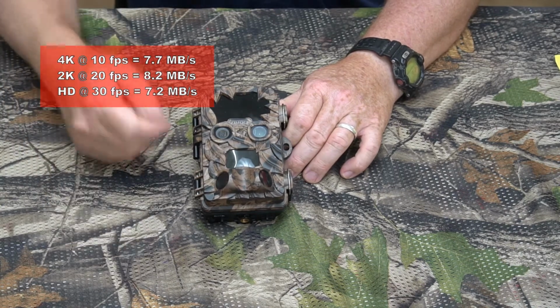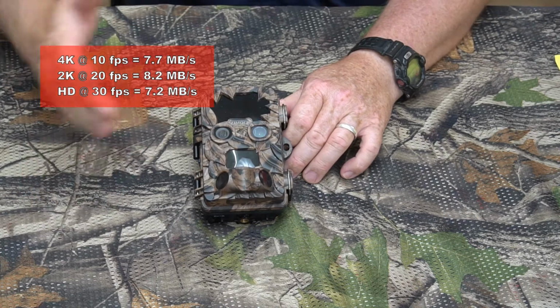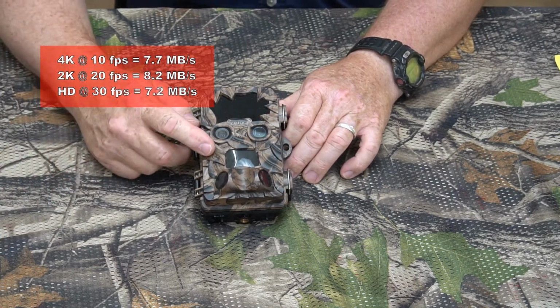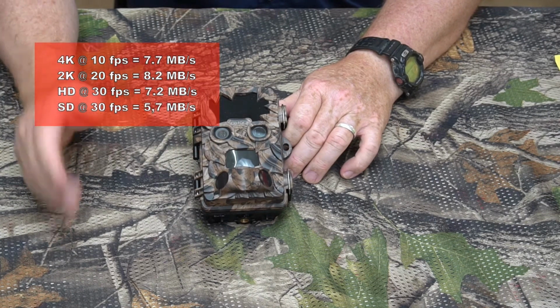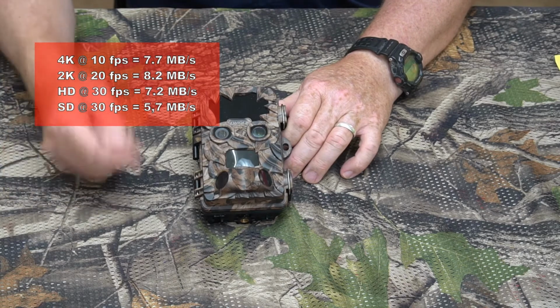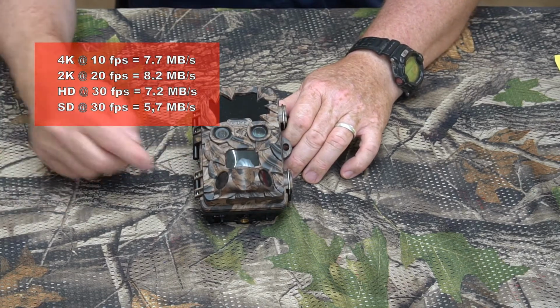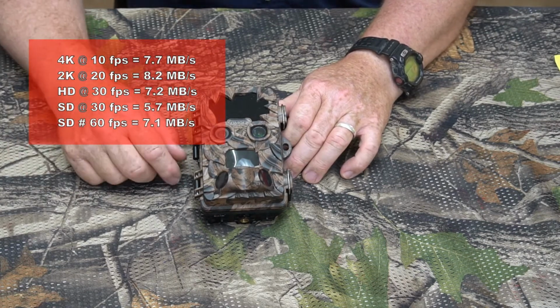Well, yeah, but at 1080p, it shoots 30 frames per second, okay? So just a lot more frames, and that adds data. It has a 720p setting, and at that setting, you get 5.7 megabytes per second at 30 frames per second. And it also has a 720p at 60 frames per second, in which case you would get 7.1 megabytes per second of video on that, okay?